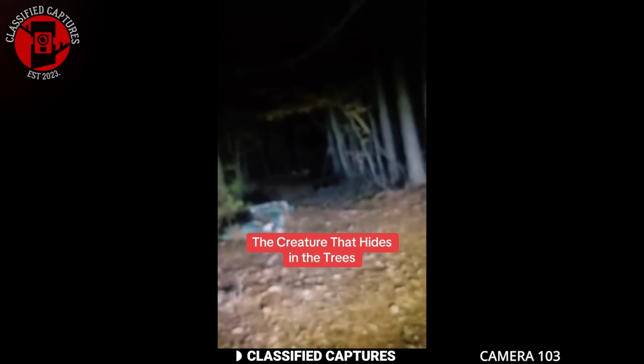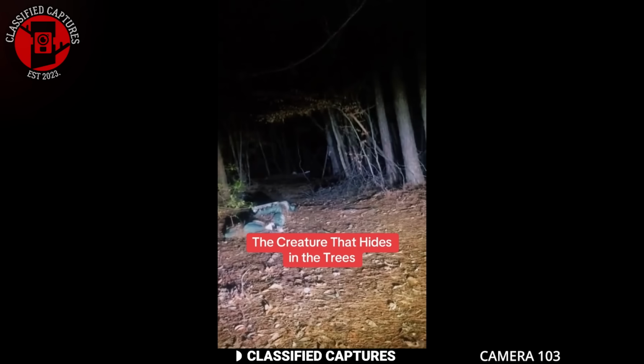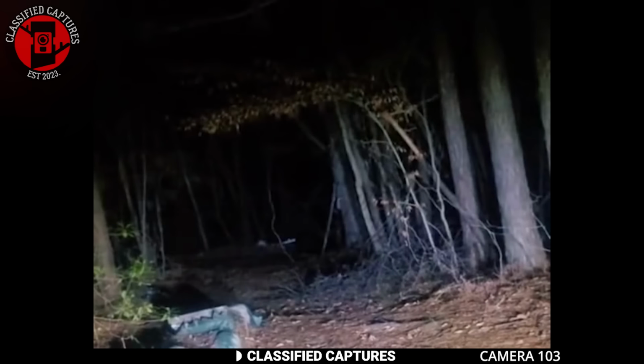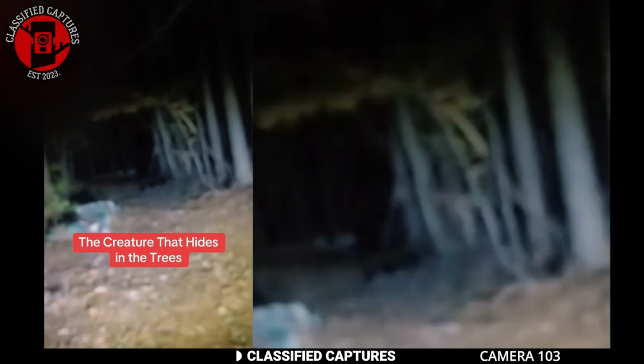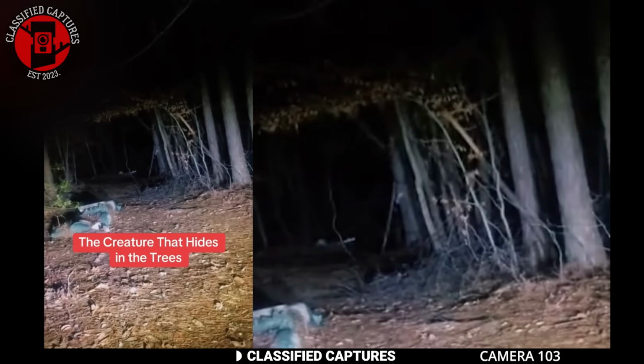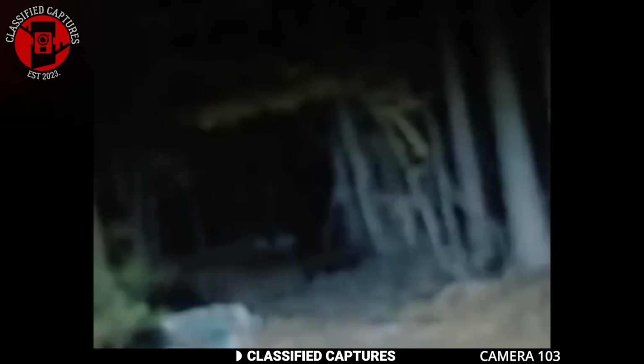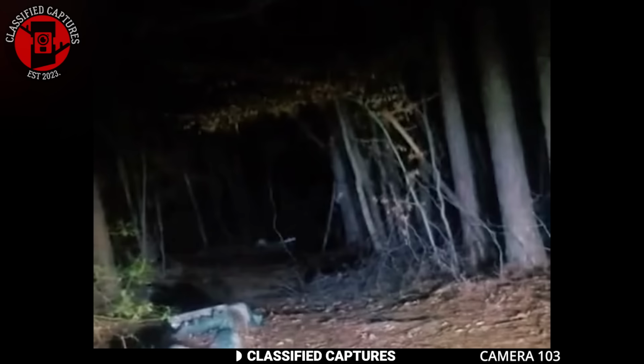Legends say they're extremely dangerous, and you'll never see their true form, only glimpses of a shadow, an arm, or part of their body peeking from behind a tree. So if you're ever alone in the woods and suddenly feel like something is watching you, don't ignore it, because if it's a hide behind, you might not get the chance to run.